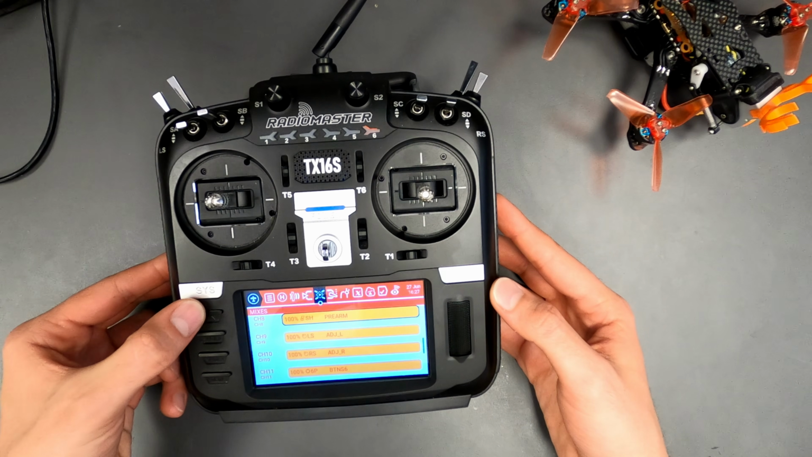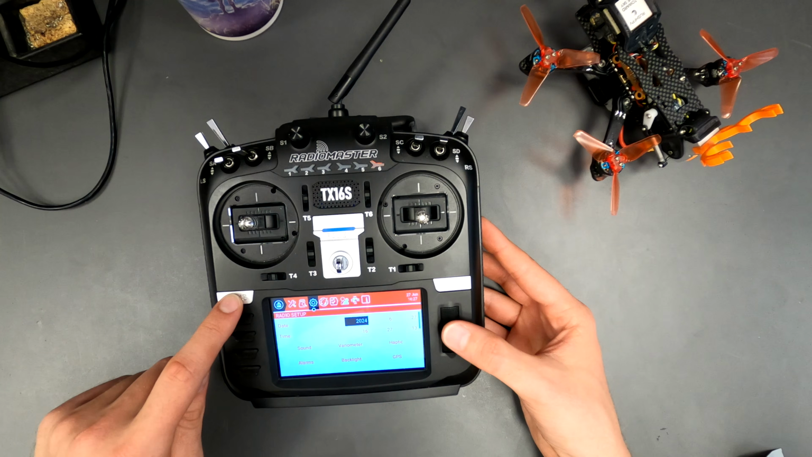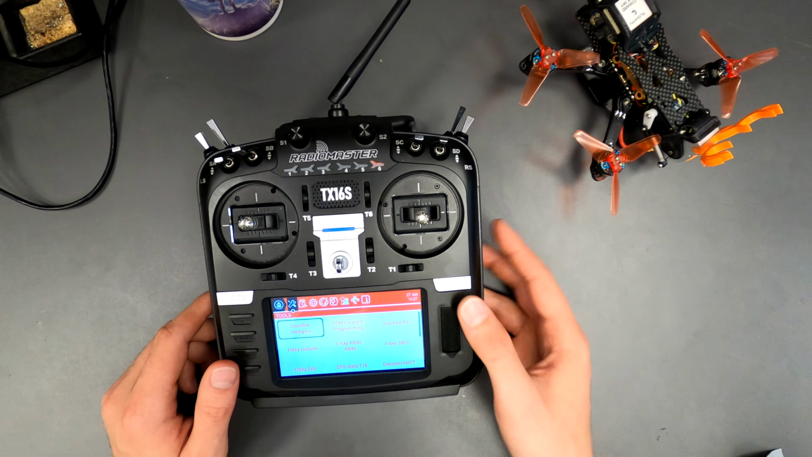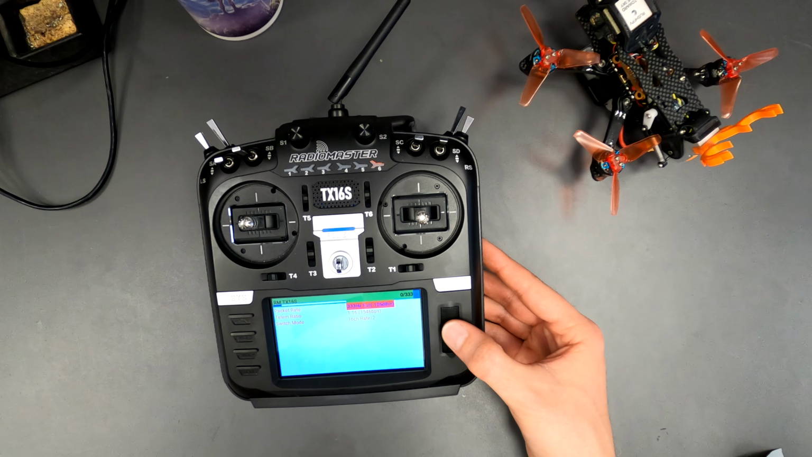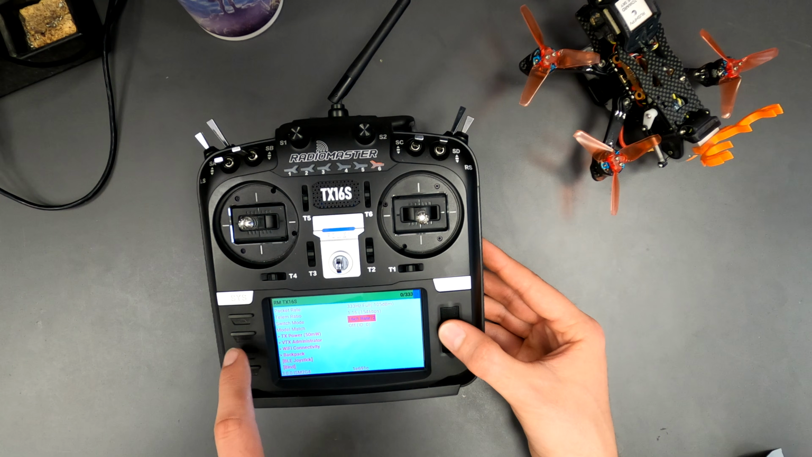Make sure the radio transmitter is transmitting the added channels. In some modes, it's limited to 12 or fewer channels. So go into System and, for example, to Express LRS. Depending on the packet rate, different modes are available.